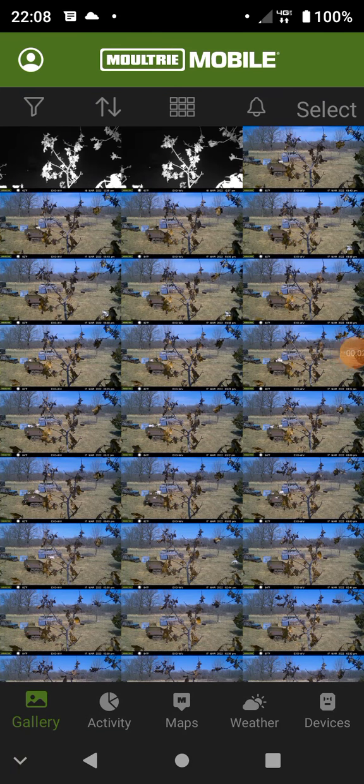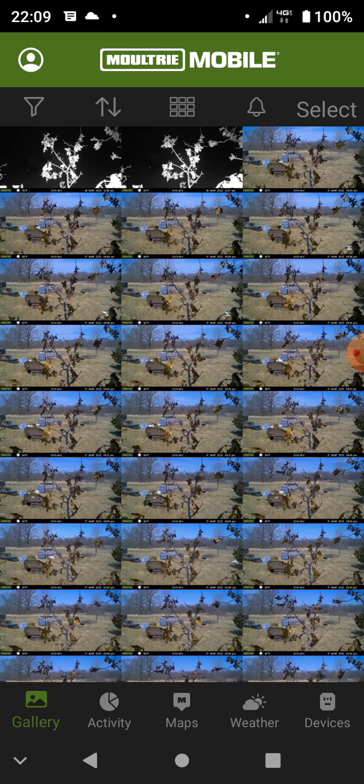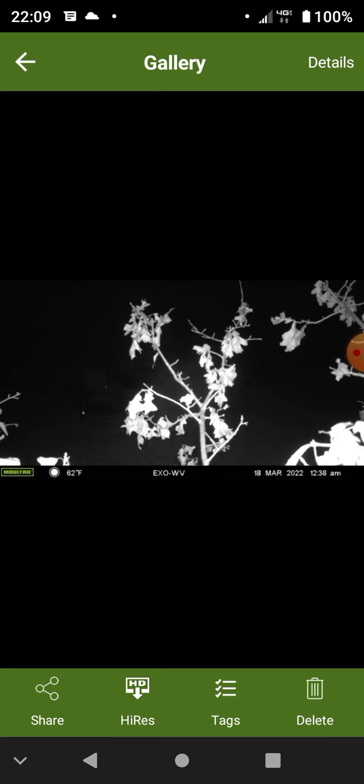Alright, something is not right with this trail cam or SD card. It is March 18th, 2022 at 2200 hours. Excuse me. Last update I got was last night. Oh, yeah. Last night at midnight or midnight 30. I'm not sure what triggered the camera twice.